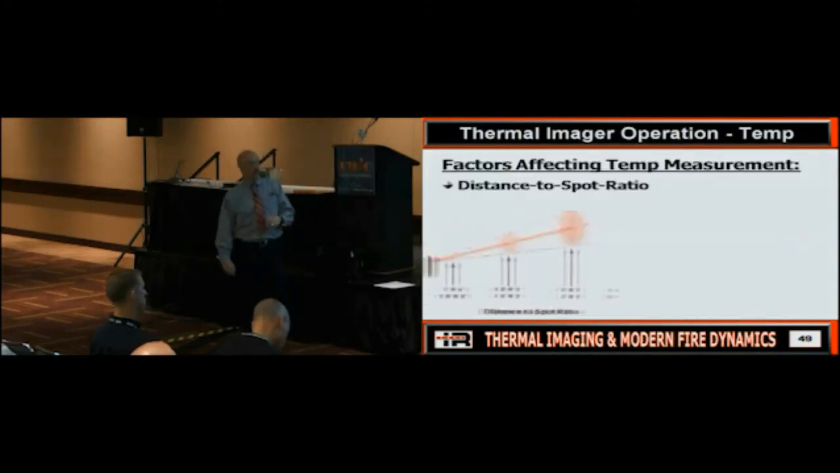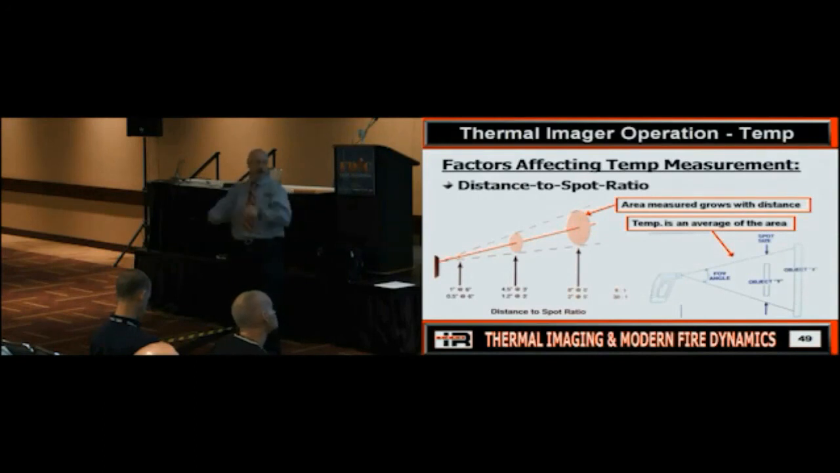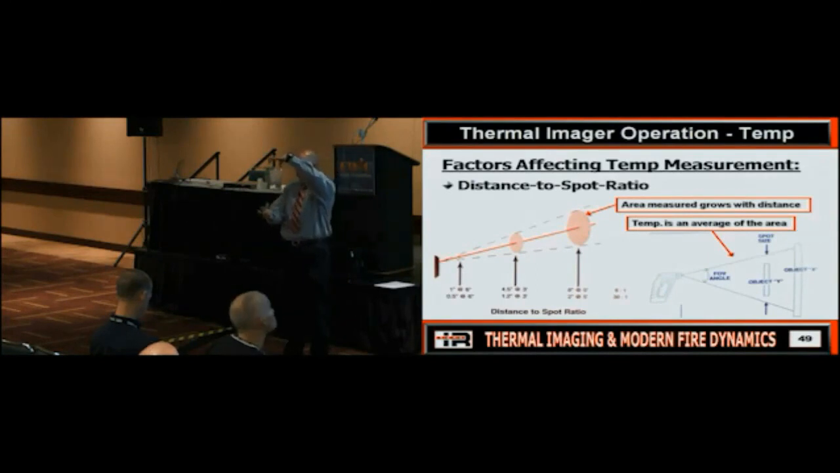Another example we've got is called distance to spot. Thermal imager temperature measurement is not a laser beam. It does not go out and hit one point. It's more like a flashlight. It's a cone. So the closer I get to the object, the smaller the area it's measuring. But the farther I get, the larger the area. Does that make sense? Does everybody understand what's going on?